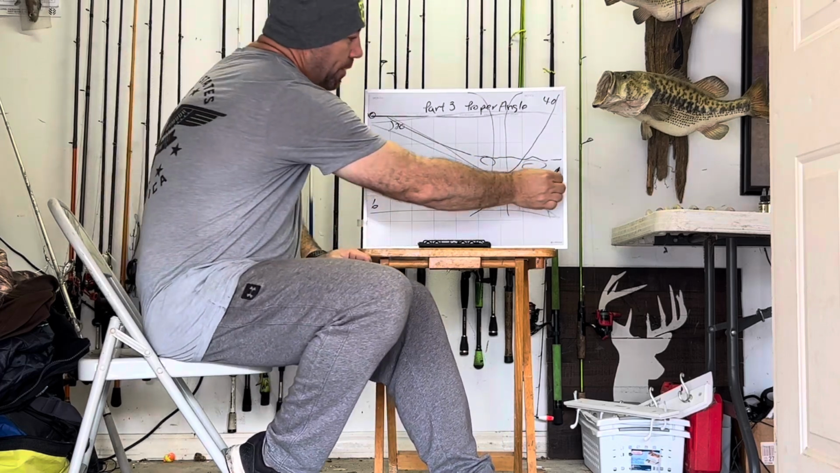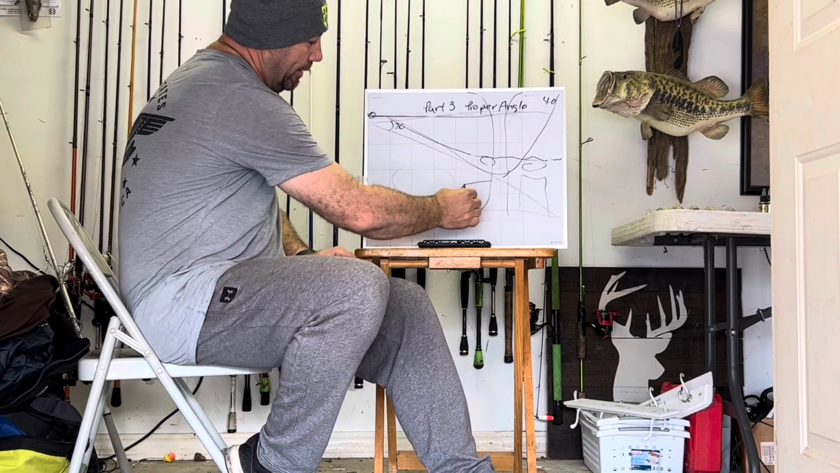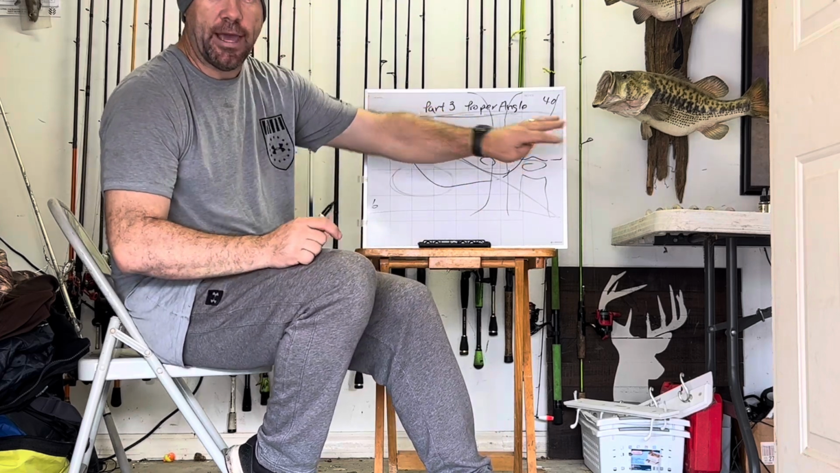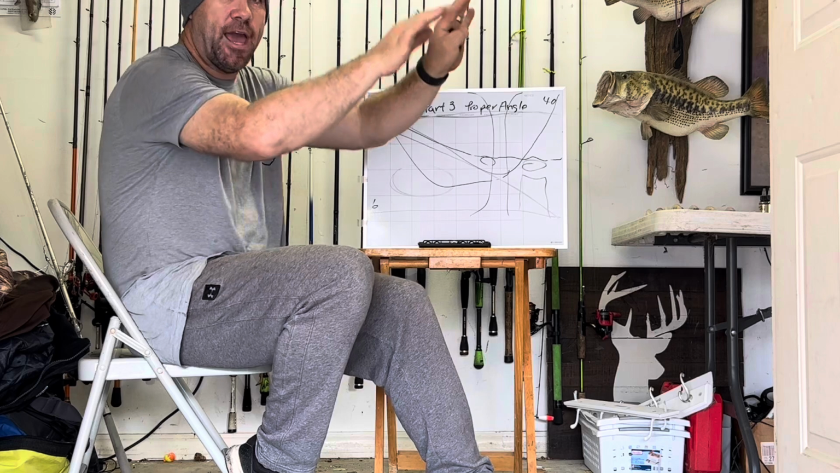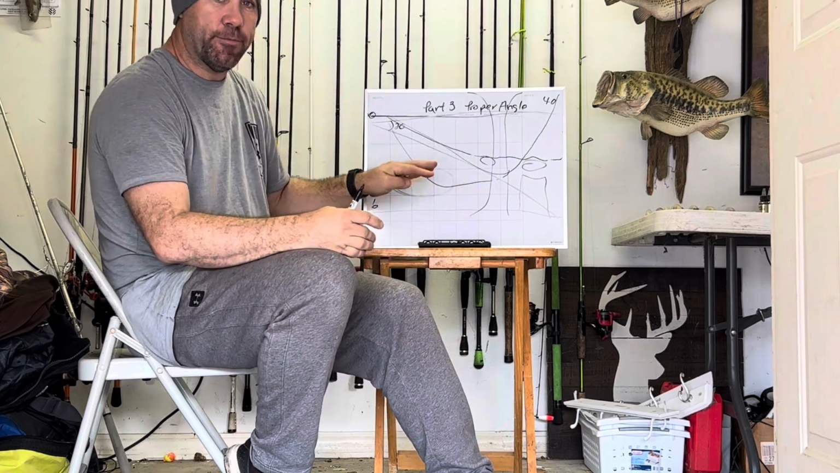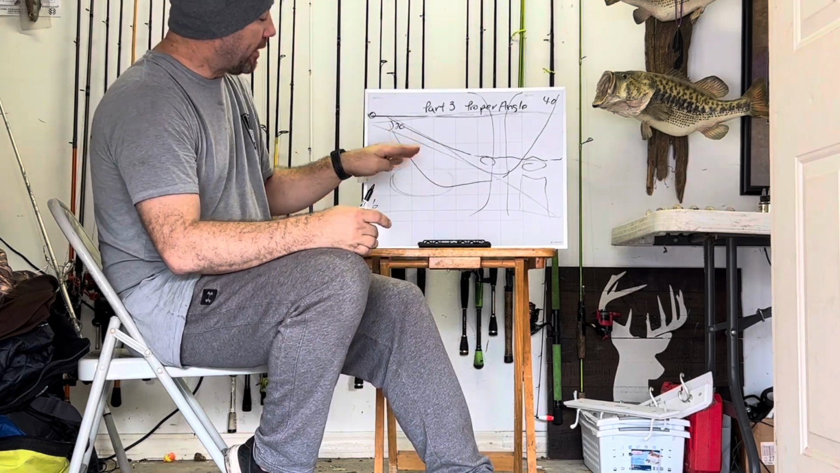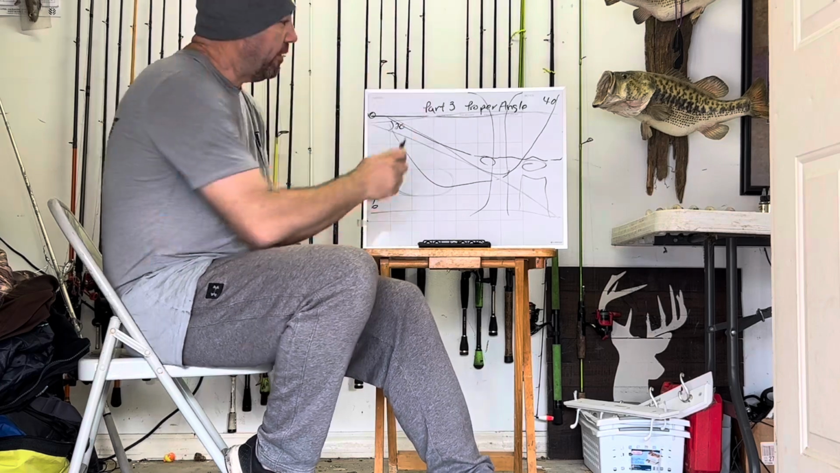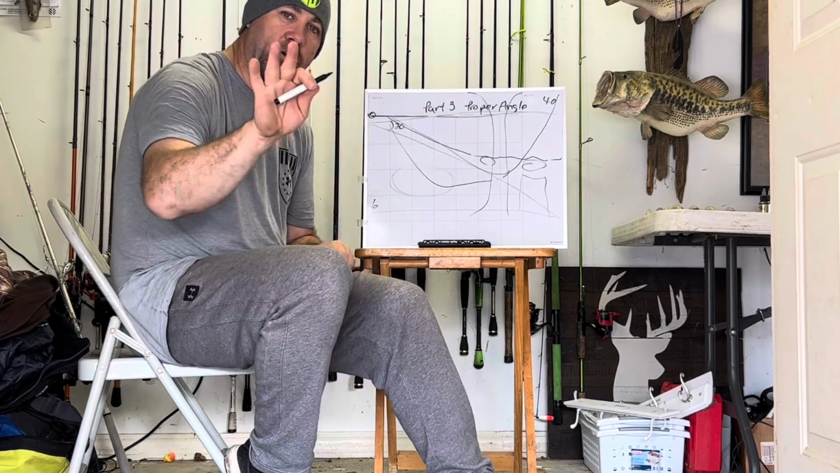Now, you may possibly lose it a little bit right here as it comes up, but I'm looking outward and casting at visible fish outward. I'm not worried about what's under the boat, because by the time I get to where this is under the boat, I've already fished it. So I'm looking out, and that's why we want to work on the proper angle.